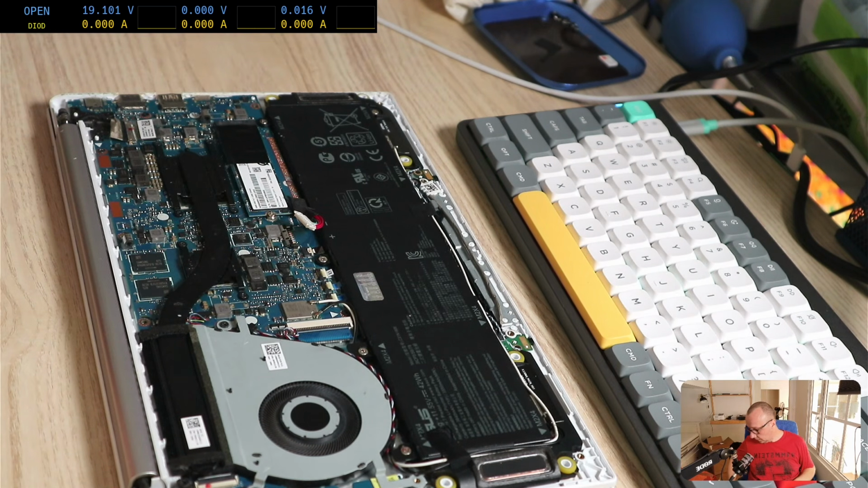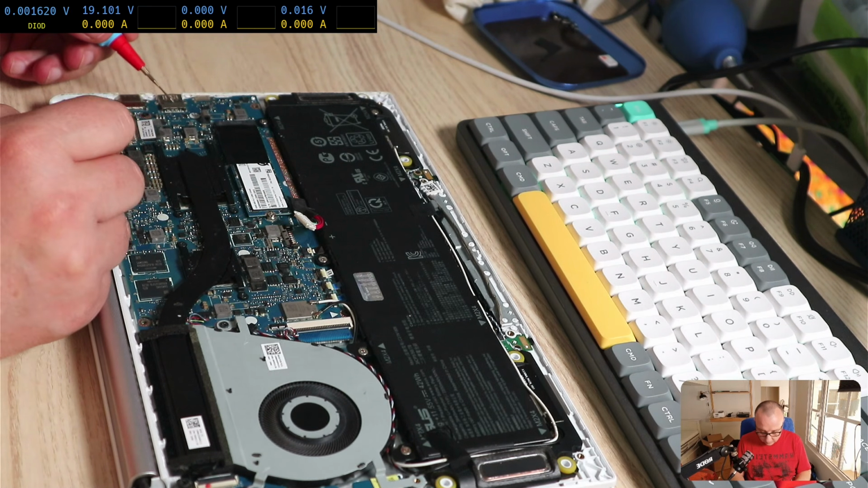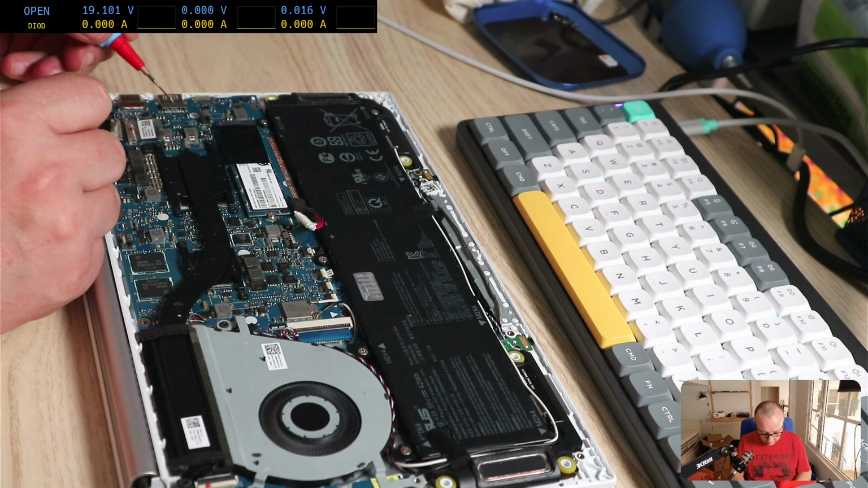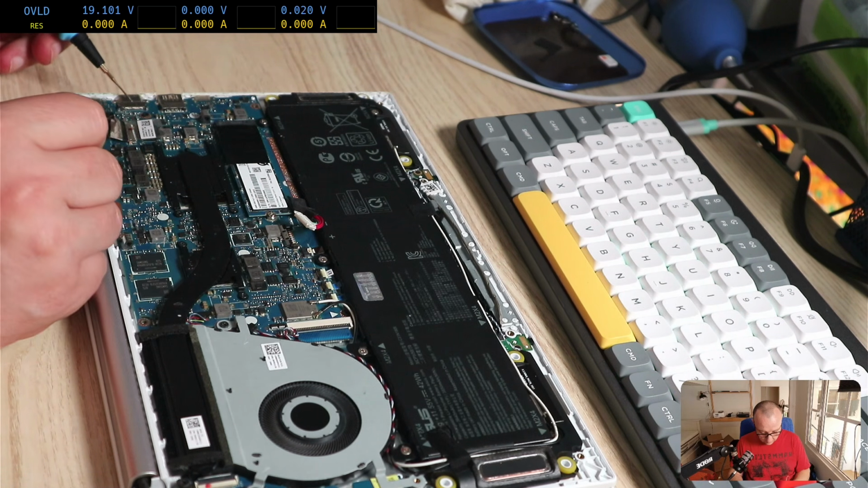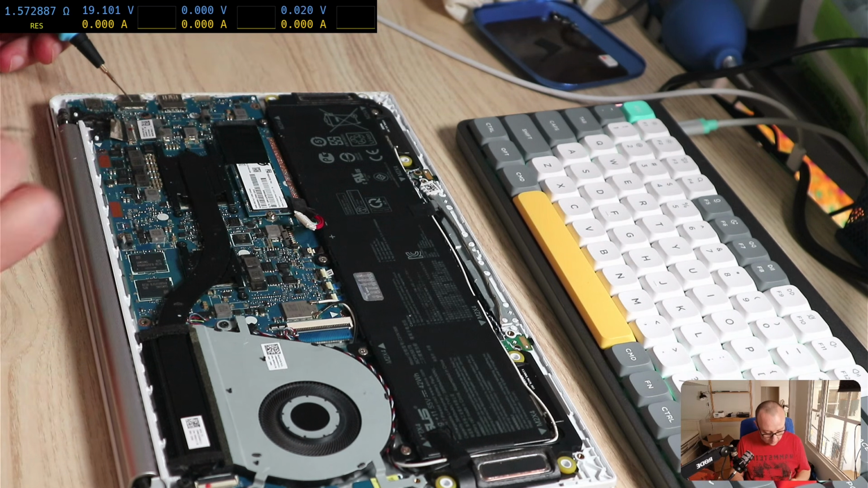Let's get the multimeter. You can see the multimeter up there on the upper left corner. I'm in diode mode. Here we have 001 and this is the ground. So definitely the main power rail is shorted. If we put it in resistance mode, on the main power rail we have 1.5 ohms, and that's not very good because